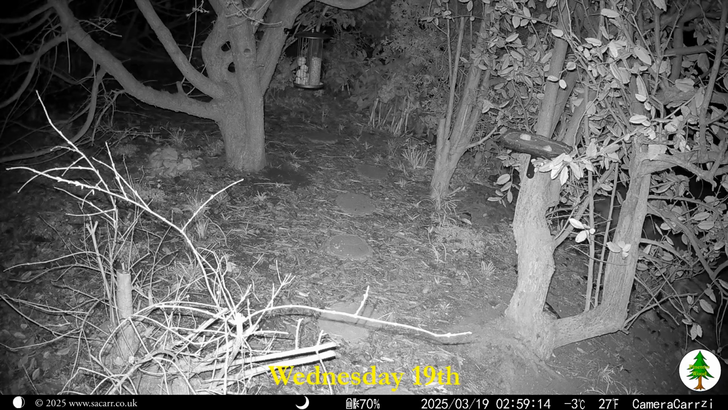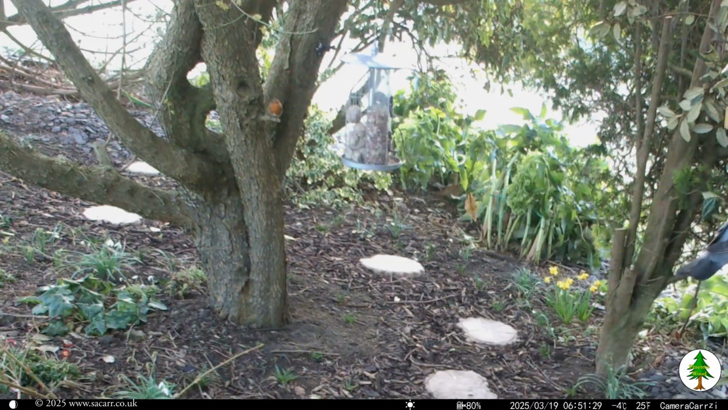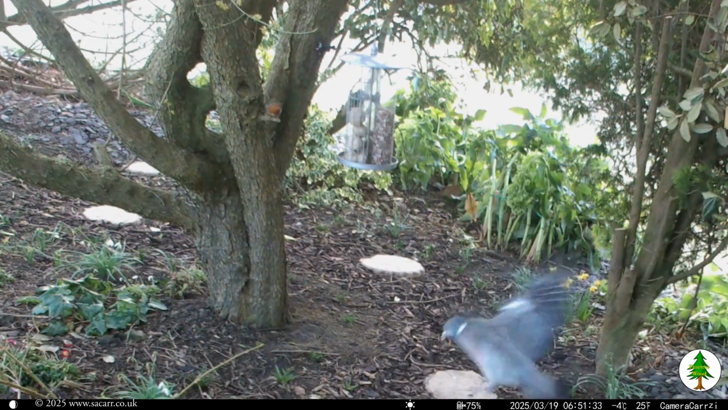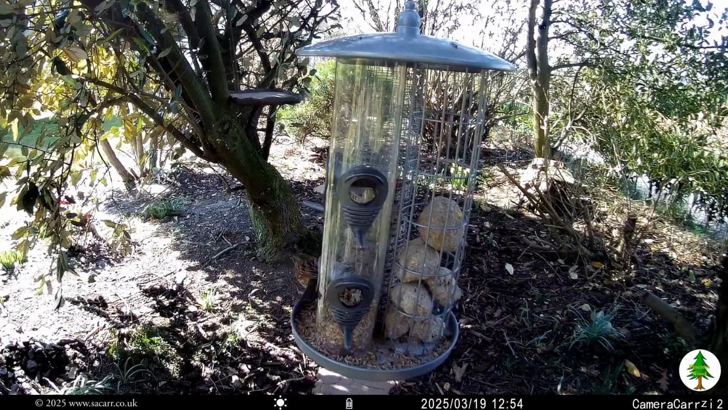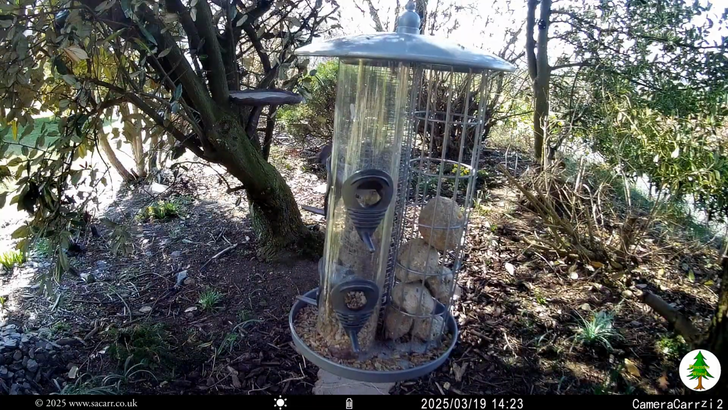The fox was caught briefly passing through the wood at 3 a.m. on the 19th, but nothing else until the birds got busy at dawn. The only action was at the bird feeder for the rest of the day, with nothing else caught overnight.